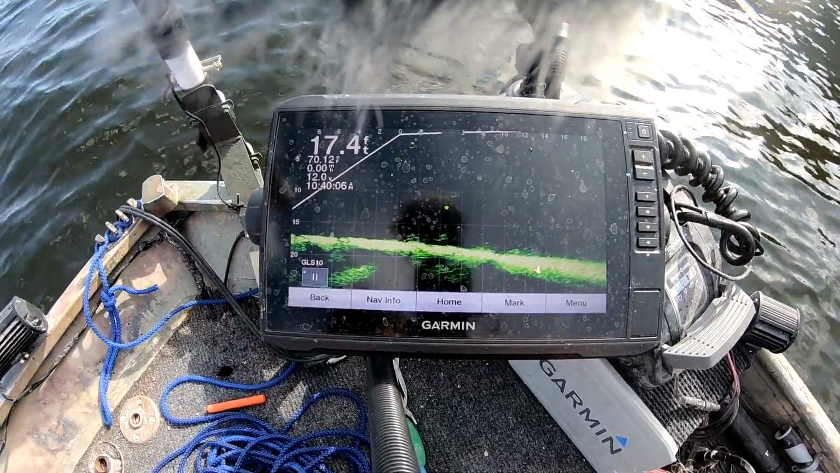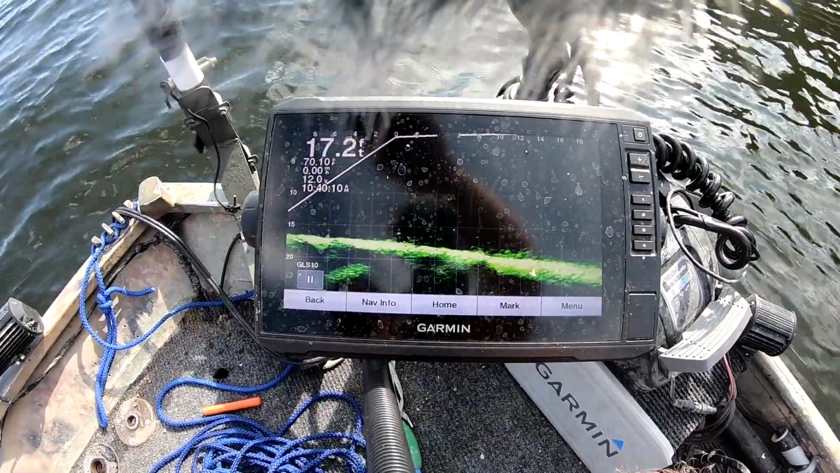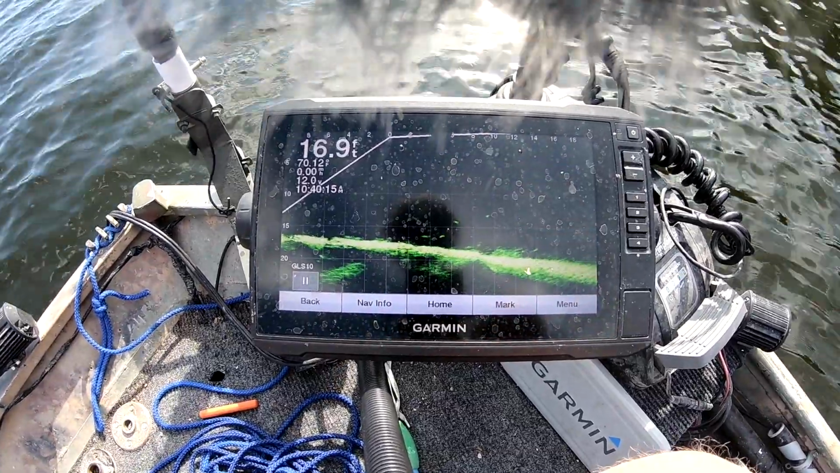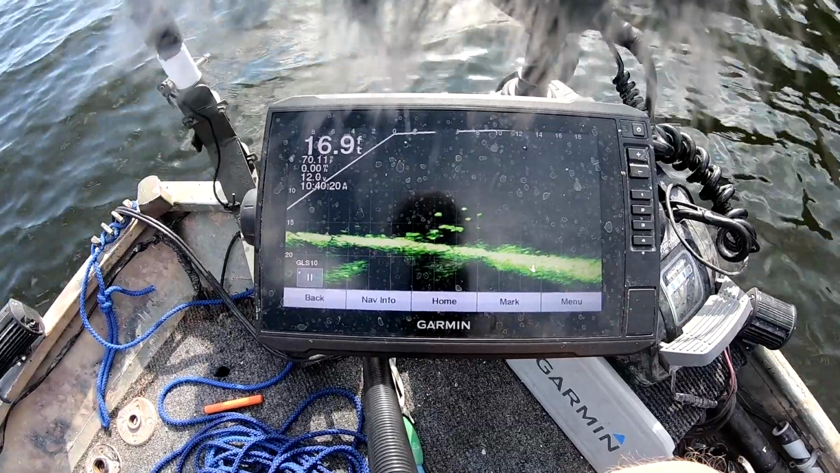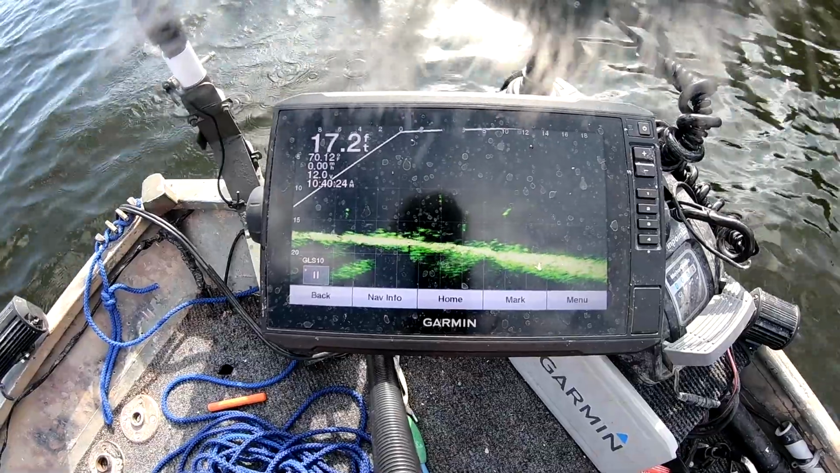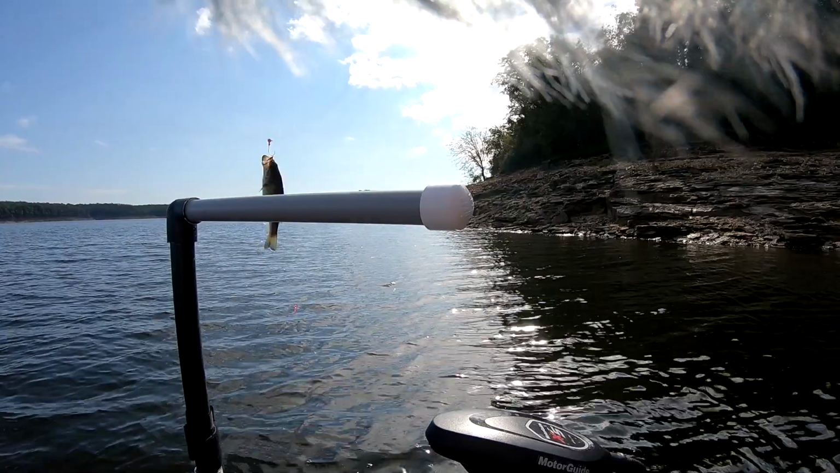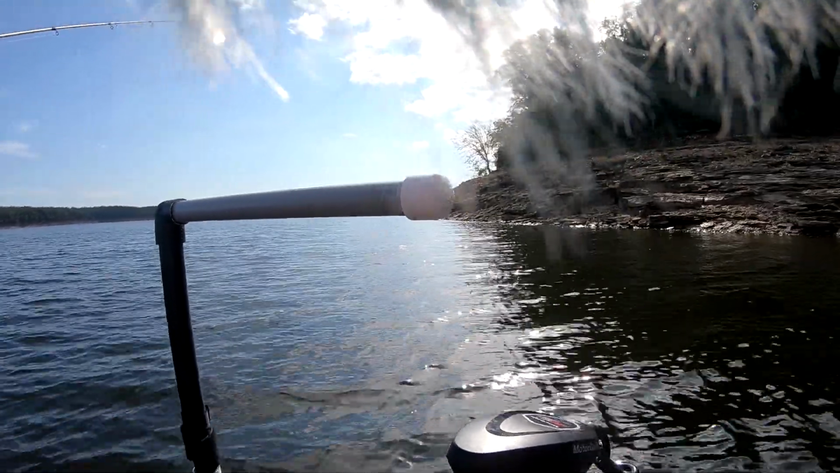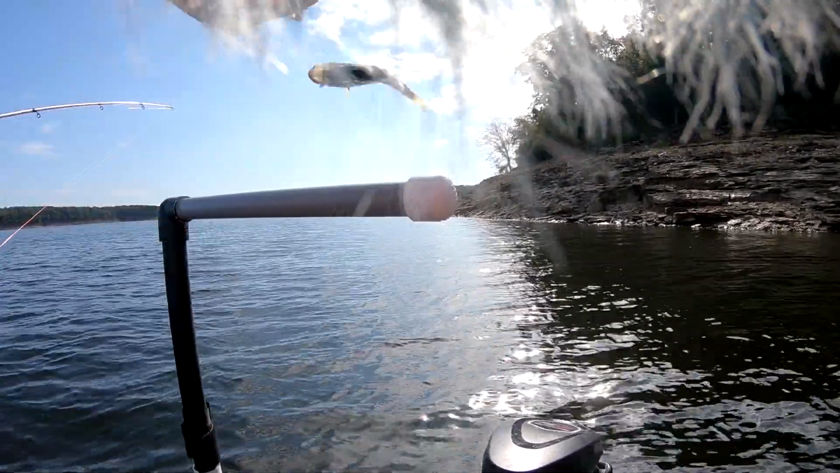They go back down and bring that jig back. Watch. Kind of got off of them a little bit. There's one on it right there. There he is. Little bass. Say it's a little bit of everything down there. Got a little bass there.